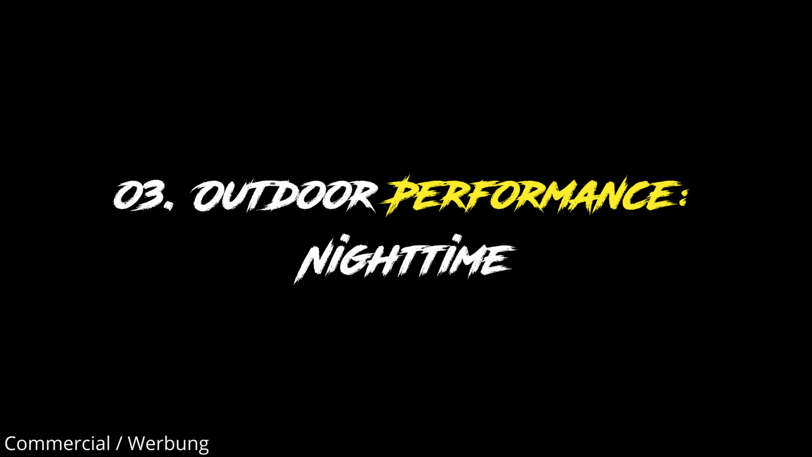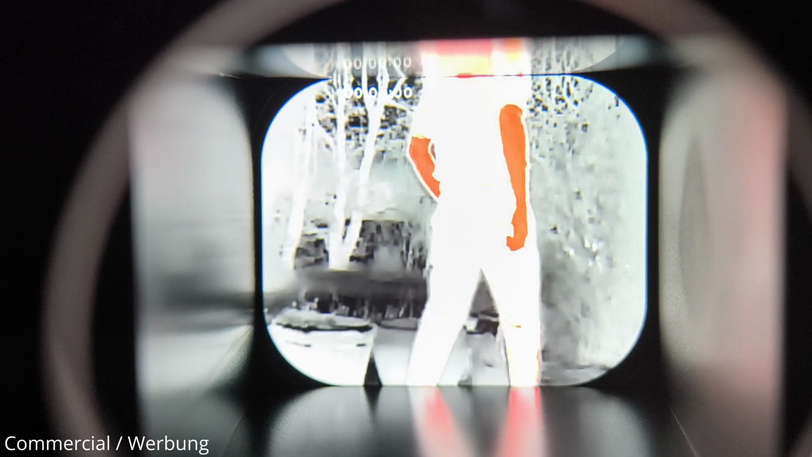Now it's time to go outside and see if I will be able to hide from the Arctic in the dark of the night. You see, even in the cold night at about 5 degrees Celsius, the Arctic detects minimal temperature differences. For example, the reddish trees in the background are a little warmer compared to the grass, which is displayed black. As soon as I enter the picture, the detected temperature difference gets way larger, so the background turns white, while I am glowing red like a fire truck.